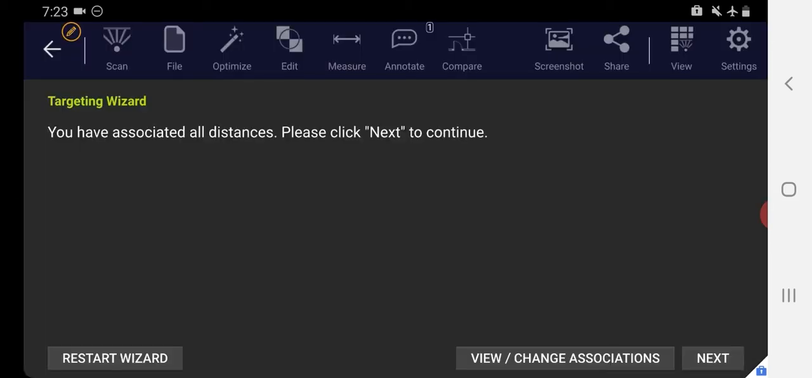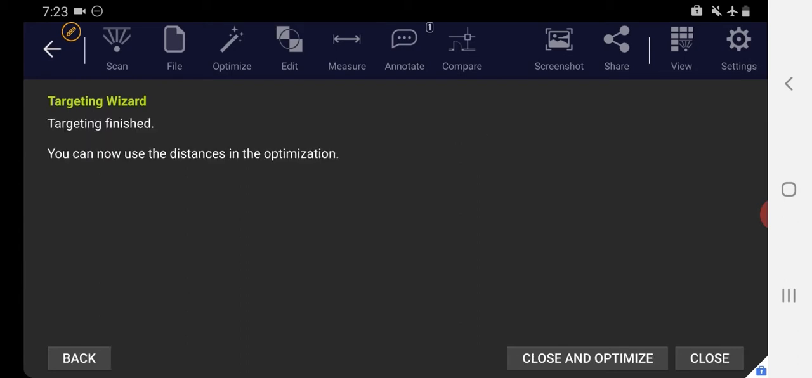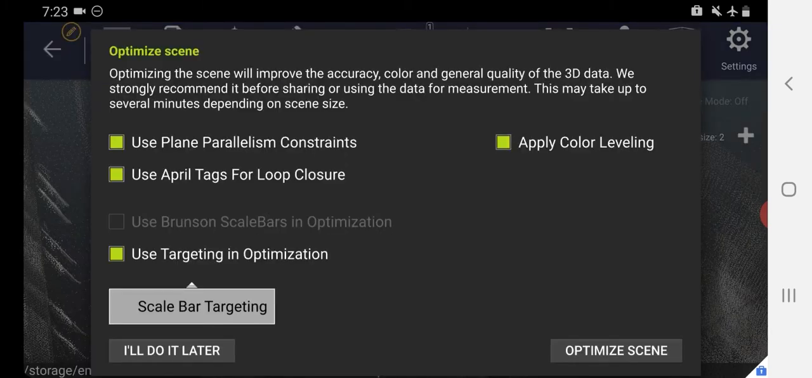Now I press Next and Next, and I have the option to close out or just go straight to the optimization. So I'll select Close and Optimize. And now this is the same screen that I would have gone to if I just pressed Optimize to begin with, except you'll notice that it has automatically checked the box to utilize scale bar targeting. In addition to our standard color leveling, which you should always utilize, the AprilTags for loop closure, which were automatically recognized anytime I looped over multiple tags during my scan, and the plane parallelism constraints that we utilized flagging planes during our scan. So we want to take advantage of all of that and press Optimize Scene.